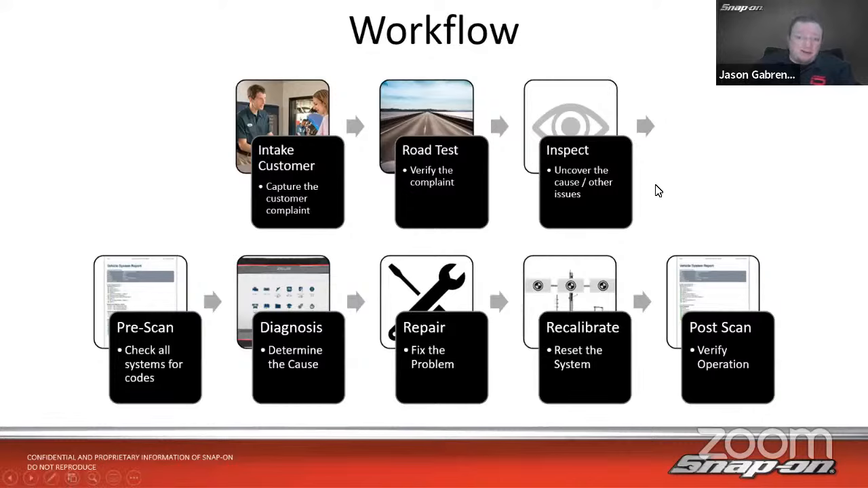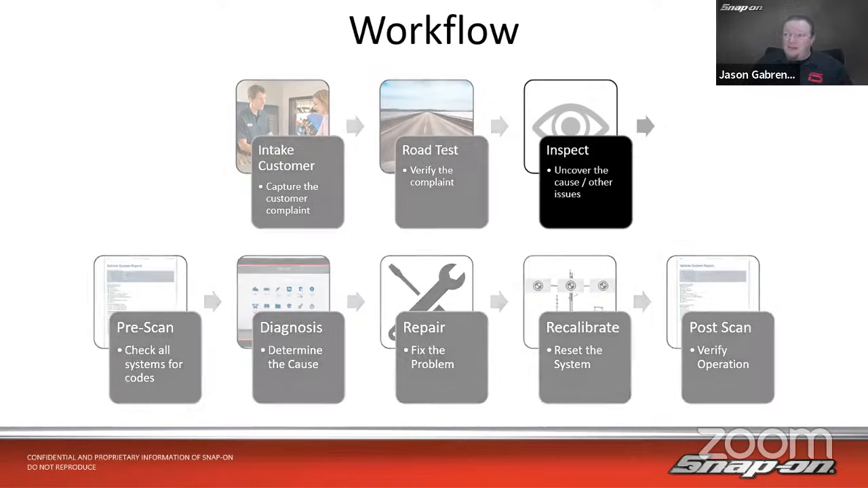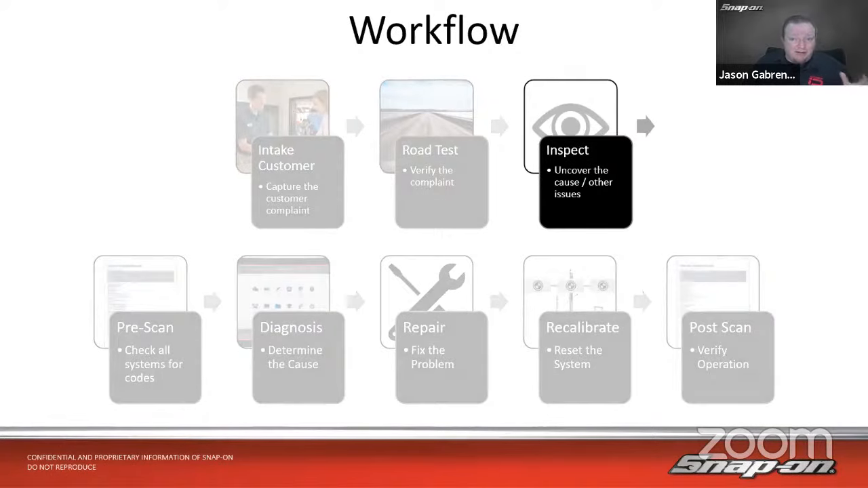Then we want to inspect the vehicle. We're going to bring it in after the road test and inspect to uncover the cause, and we could uncover other issues with the vehicle, as we said. So after we drive the vehicle, we get it nice and hot. We get all of the rotating surfaces hot. And that's really where the thermal imager comes into play.